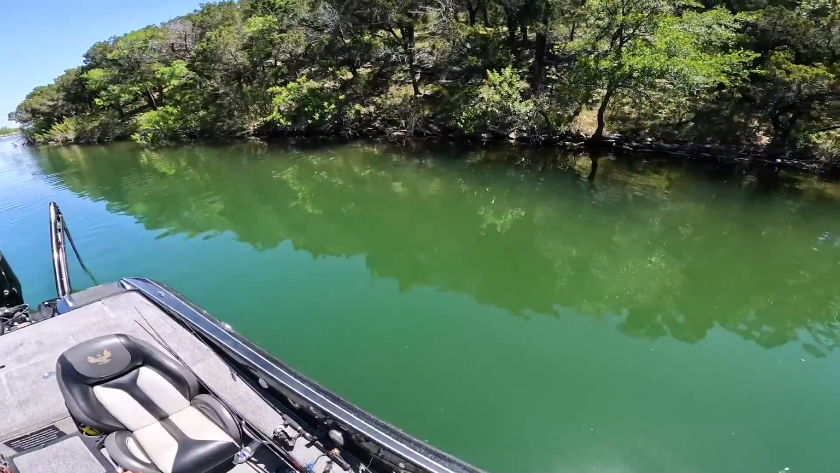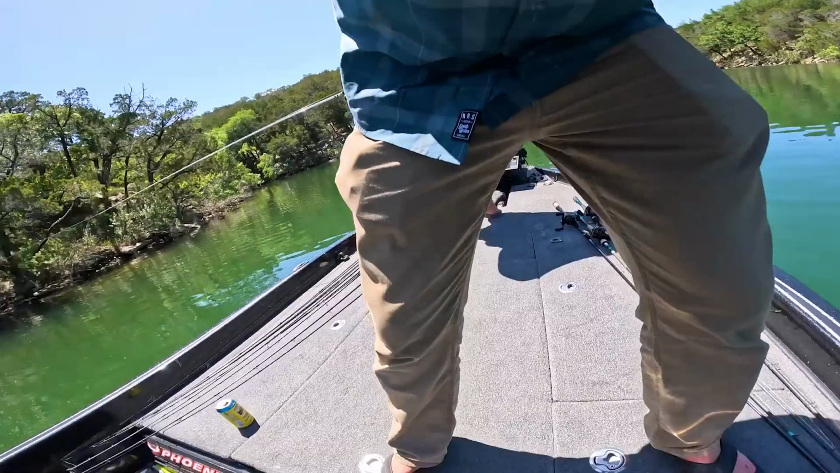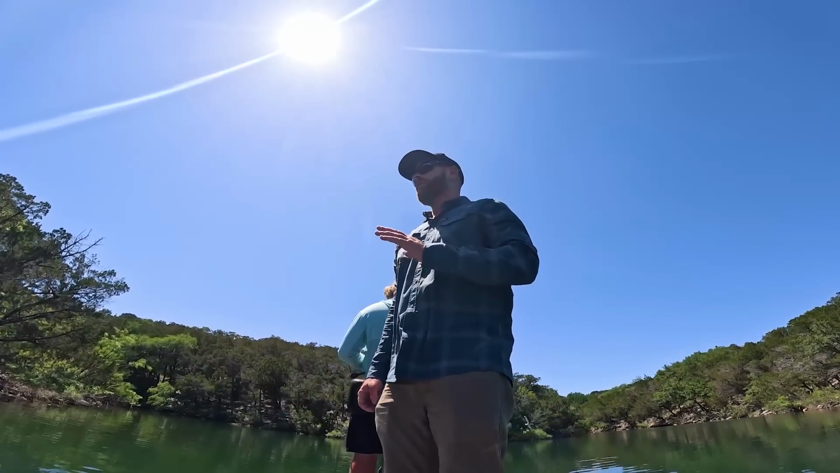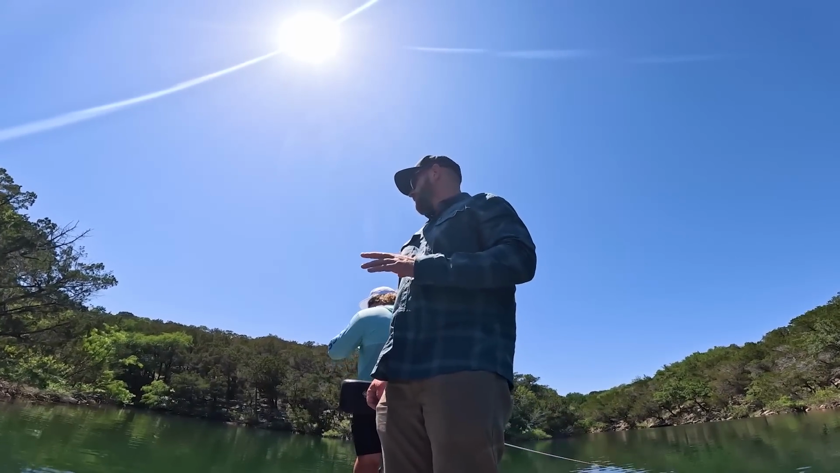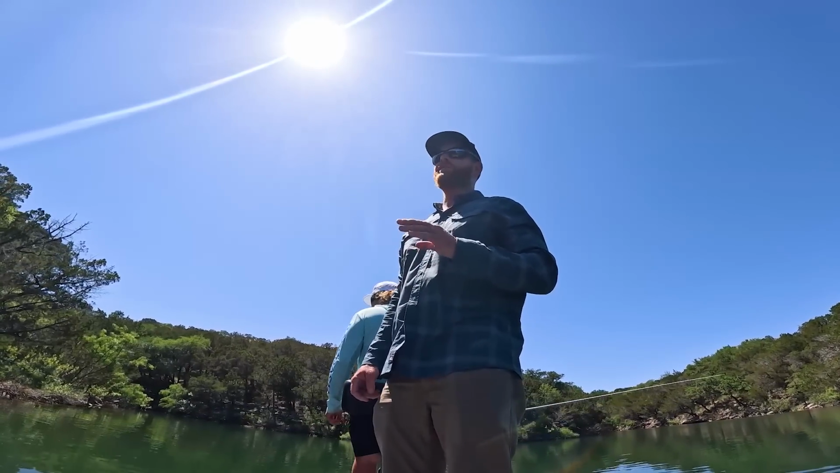There goes a good one if you can catch him on camera. You see him swimming down there? I don't think I'll pick it up. I could catch him on my rod and reel. Plenty of fish out here in this lake. Carson has put us on fish all day so far. Still early yet, but they're not aggressively feeding today.